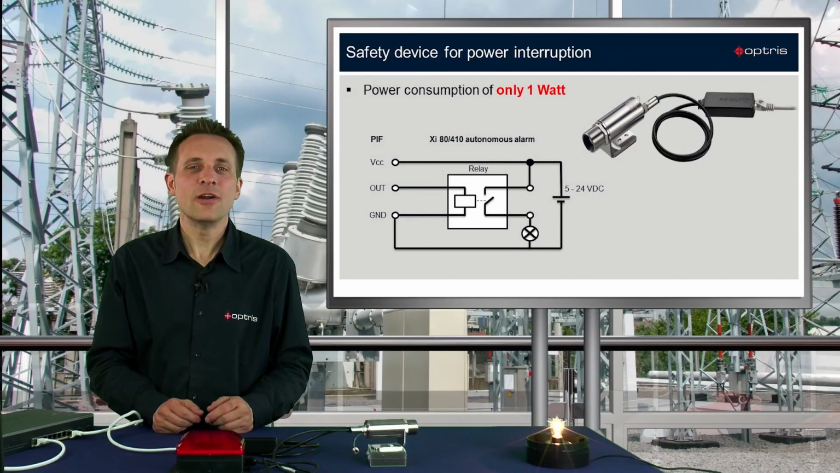The system has a very low energy consumption in autonomous mode of only 1 watt. Good to know to have a safe measurement.